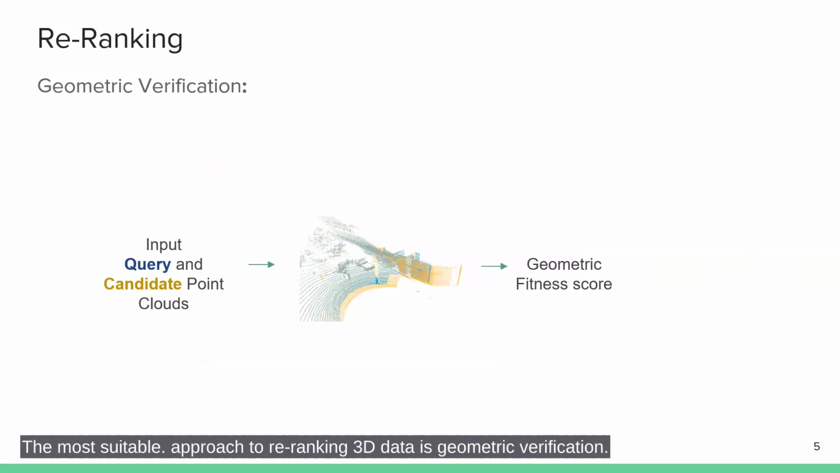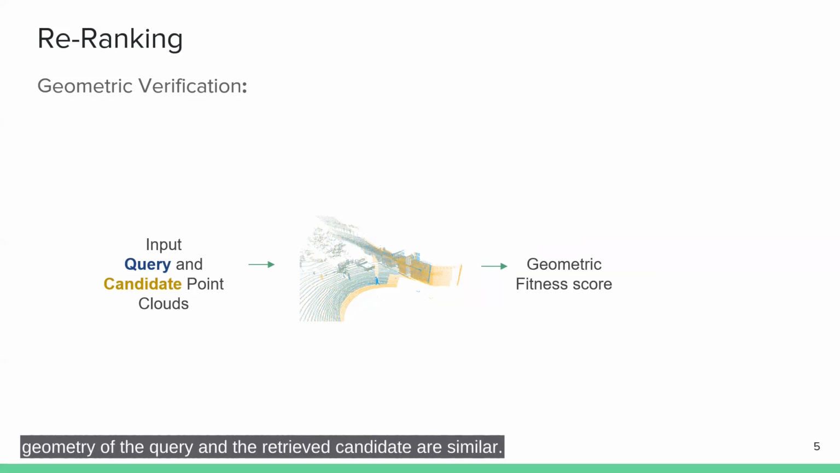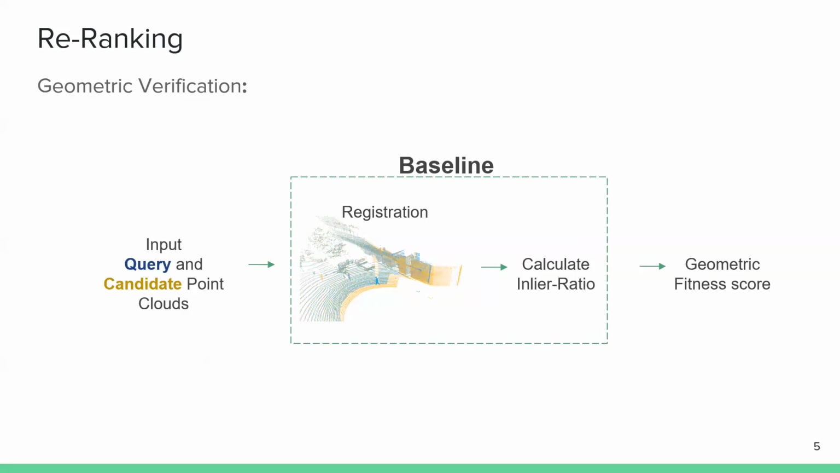The most suitable approach to re-ranking 3D data is geometric verification. As the name implies, geometric verification aims to verify whether the geometry of the query and the retrieved candidate are similar. It will generate a geometric fitness score for each candidate and then re-rank the candidates by sorting them based on this score. The baseline method for checking geometric consistency is to register the query and the candidate using point correspondences and to calculate the inlier ratio of the correspondences after registration.